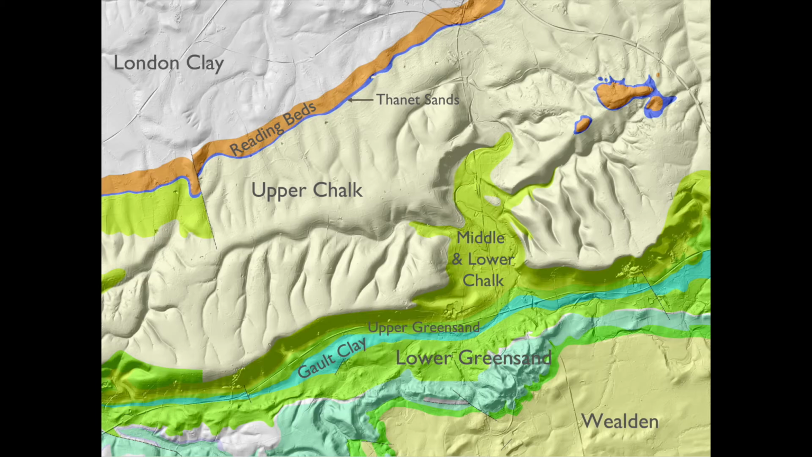Now, that means that the old lime works and the cement works, so this is Dorking, this funny thing here is Betchworth, and there are some others along here, were all focused on the lower chalk, because you need clay to make cement. You need clay in your chalk. And like I say, most of the flint you'll find in the upper chalk. That's important, and we'll come back to it.